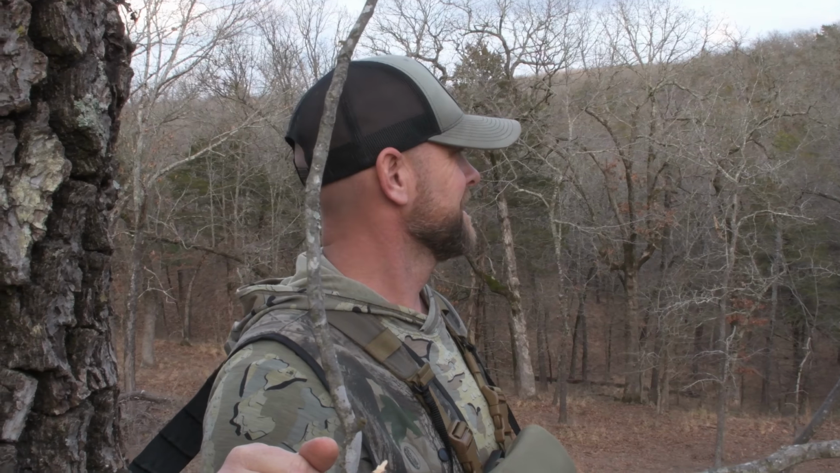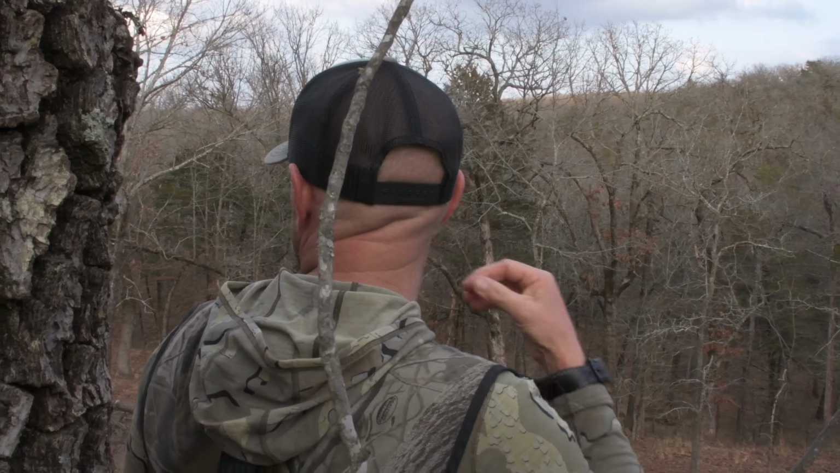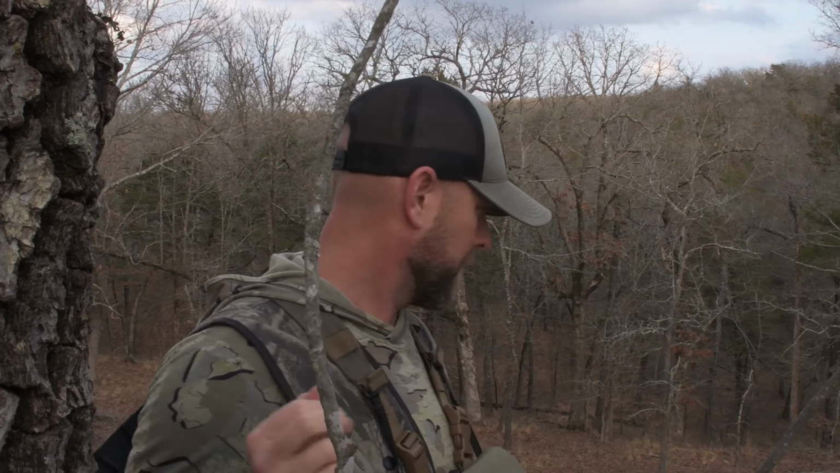That was the old beast broadhead right there. It didn't get very good penetration on them. I don't think it did either. I wonder if it hit that shoulder on the other side and stopped. It probably could have, because he was quartering away, so it might hit it on him. Yeah. I toasted him though. Did you see him hit that tree? Yeah, he smacked that tree.